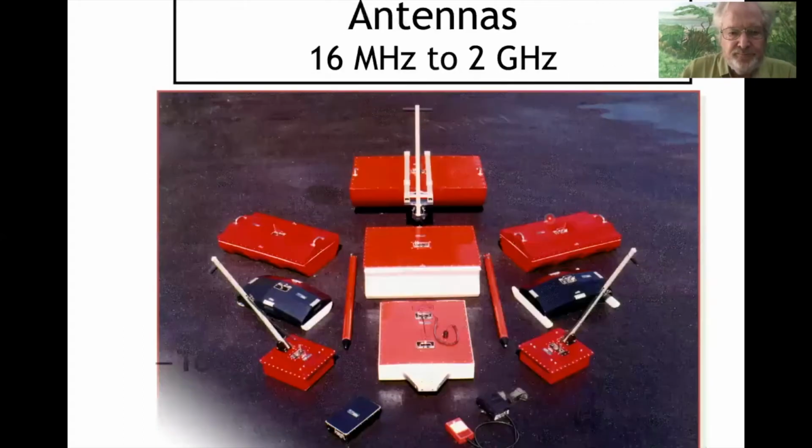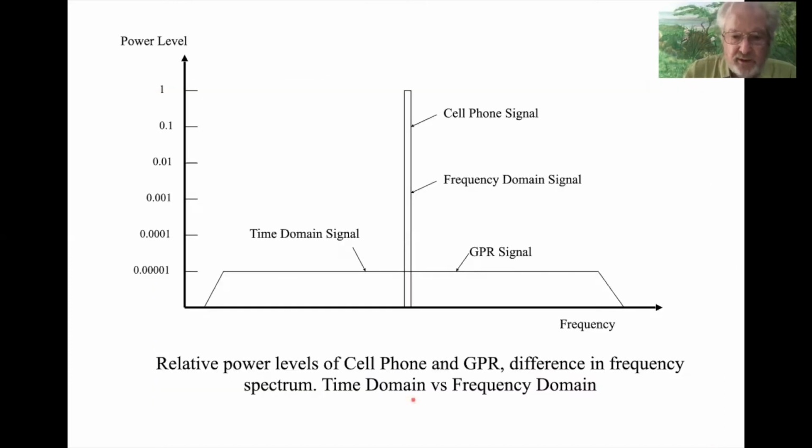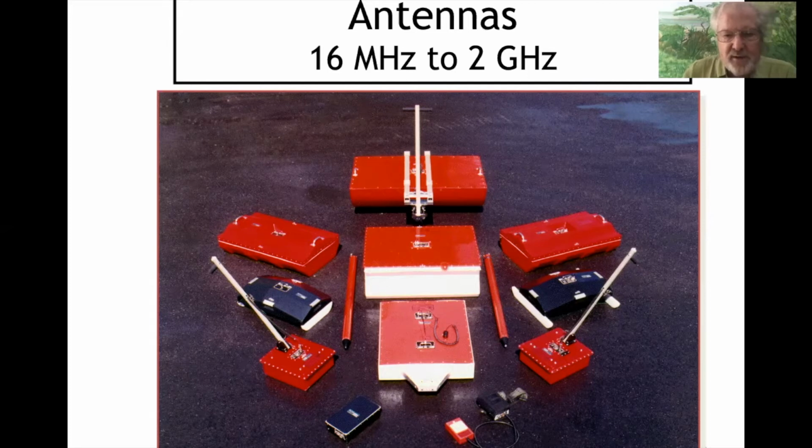This shows some of the different antennas. At the bottom down here are the really small antennas. They're the high frequency, high resolution antennas. And then the larger antennas operate at lower frequencies and will go a lot deeper, but give less resolution in terms of seeing the targets. I'll note that the orange antenna, if you see an orange antenna, that's an antenna from GSSI.